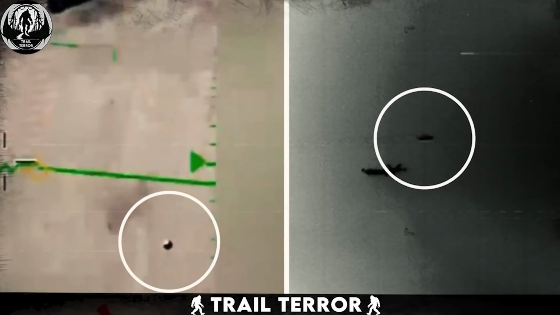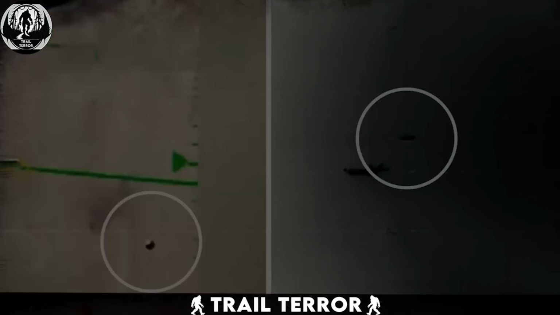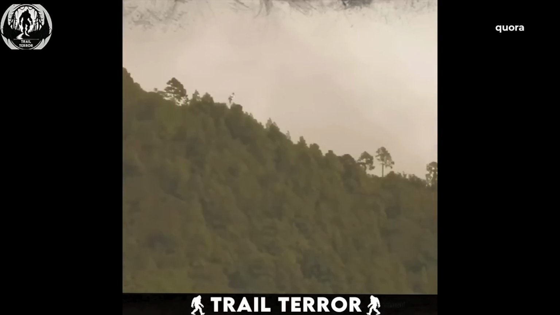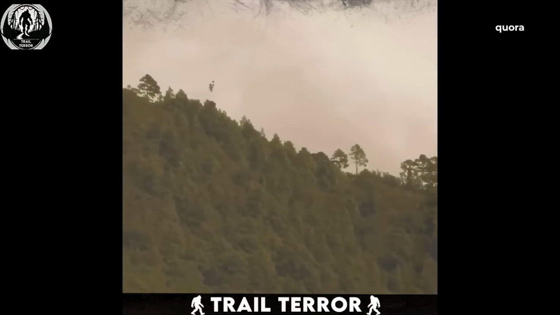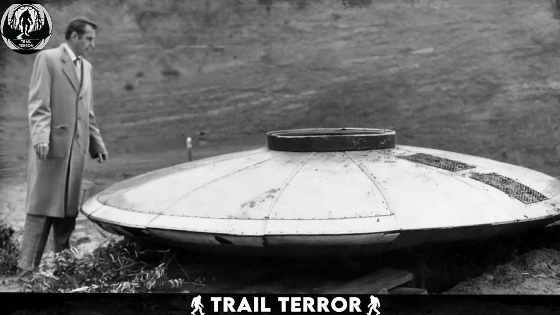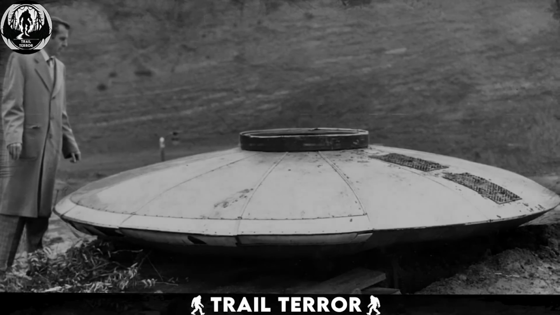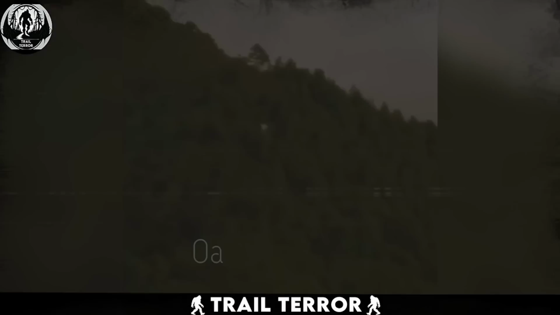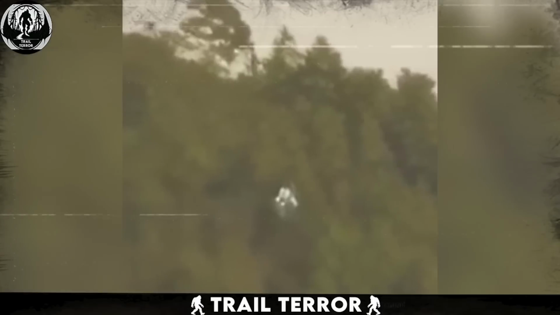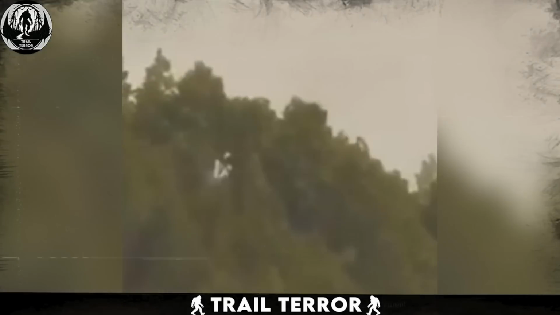We've all seen tons of UFO sightings popping up over the past few years, but this one might actually have ancient history behind it. When we picture aliens or UFOs, we usually imagine that classic flying saucer shape or those tall, lanky humanoids. But on January 8th, 2020, in Oaxaca, Mexico, something really strange was caught on camera that just flipped the whole idea upside down.